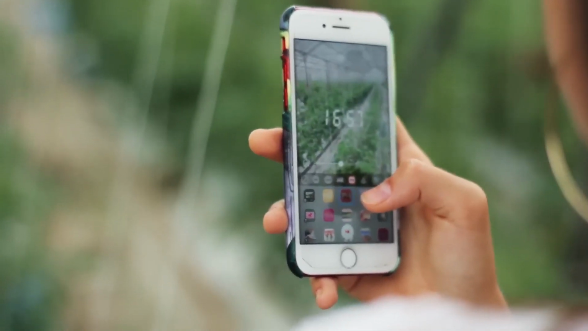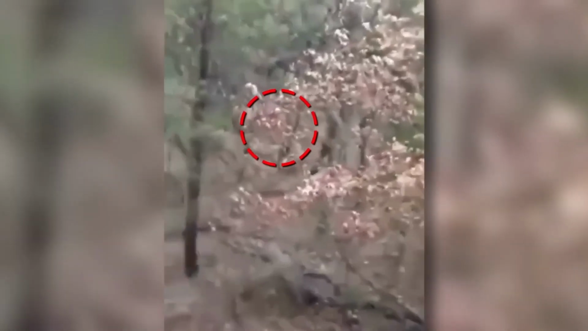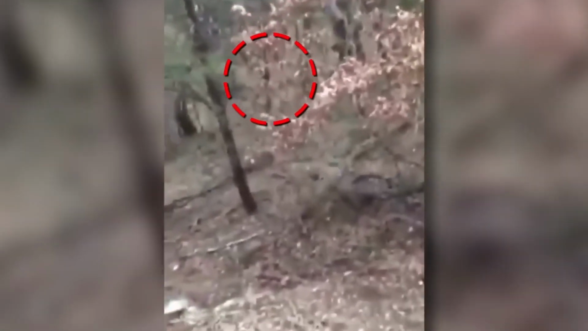A kid was out in the woods when he started hearing some weird noises. And that's when he decided to take his phone out and film it while trying to see what was causing it. And to his surprise, it wasn't just him who was looking for the creature. The creature was also looking for him. And that we get to know when he comes out of the woods and starts running towards the kid.